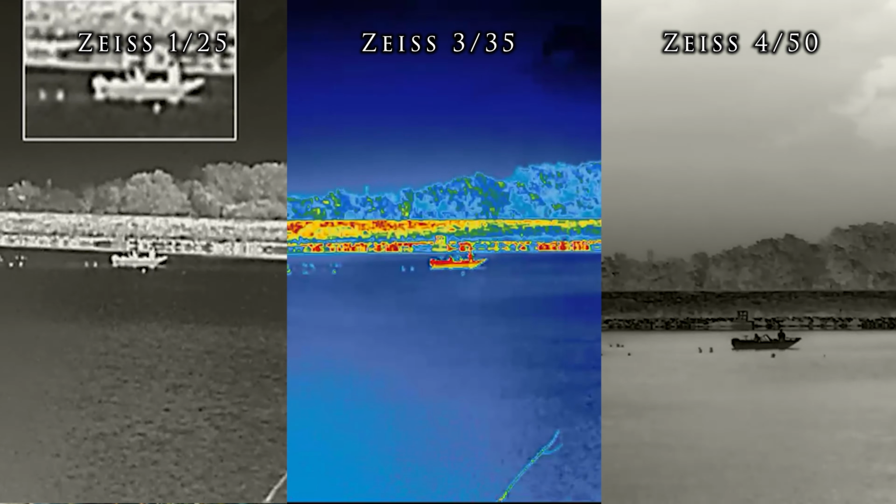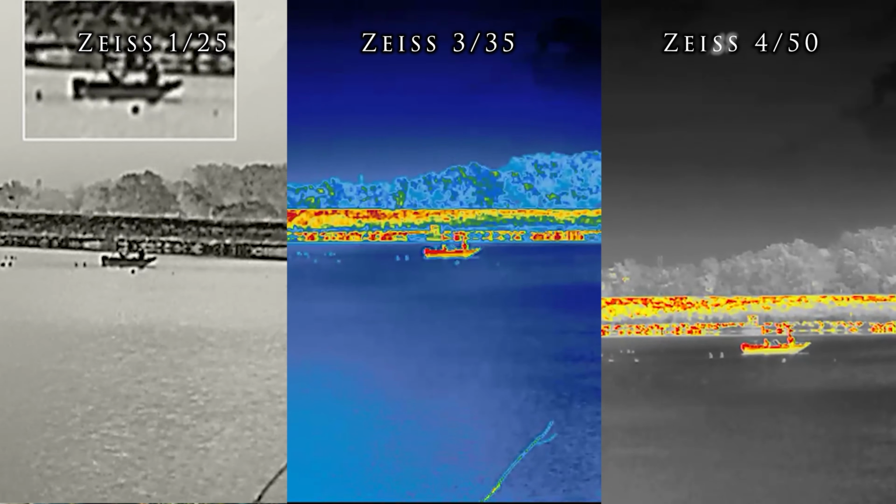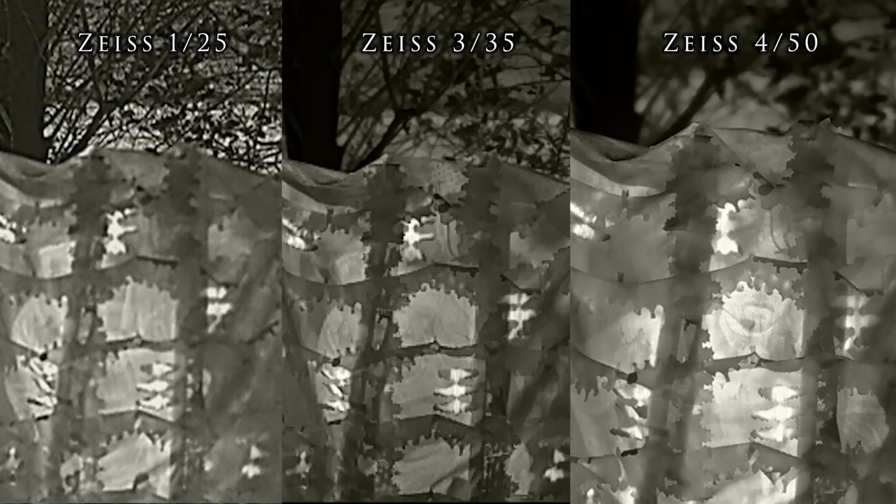And here I think is where we're getting to the interesting question of how much do you want to pay, which is kind of related to how much detail do you want. There's a difference in detail, but they can all three detect an individual about the same. Now, though, we did see that detail becomes a lot more important if we were using any sort of thermal mitigation devices. So you have to tell me what you think about that.